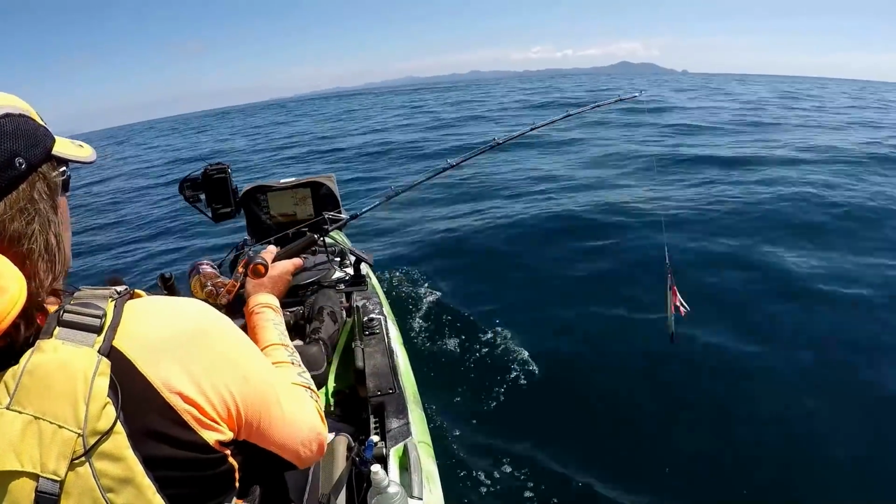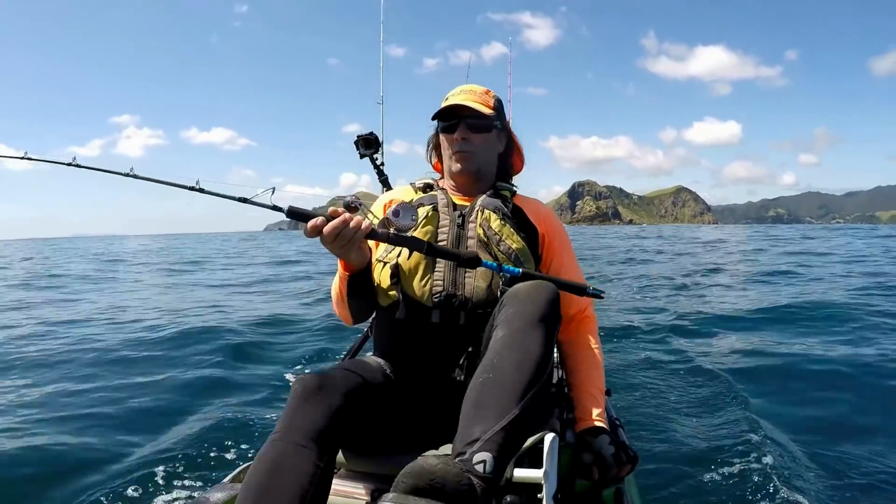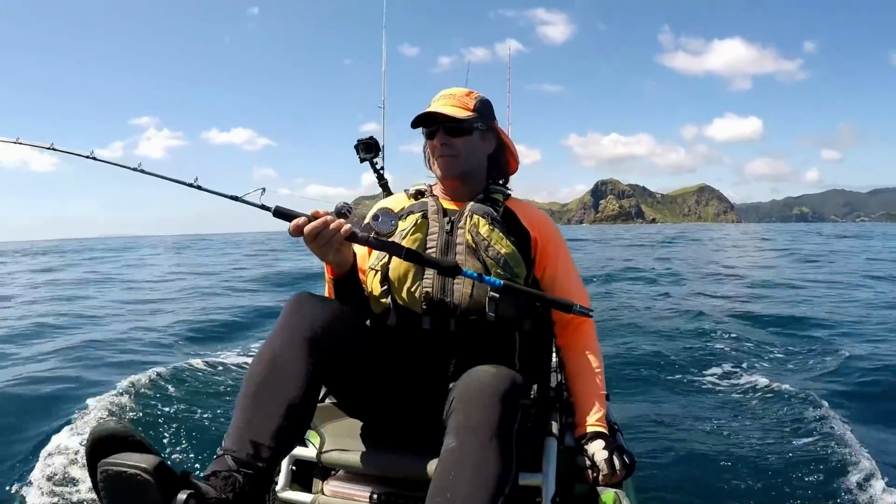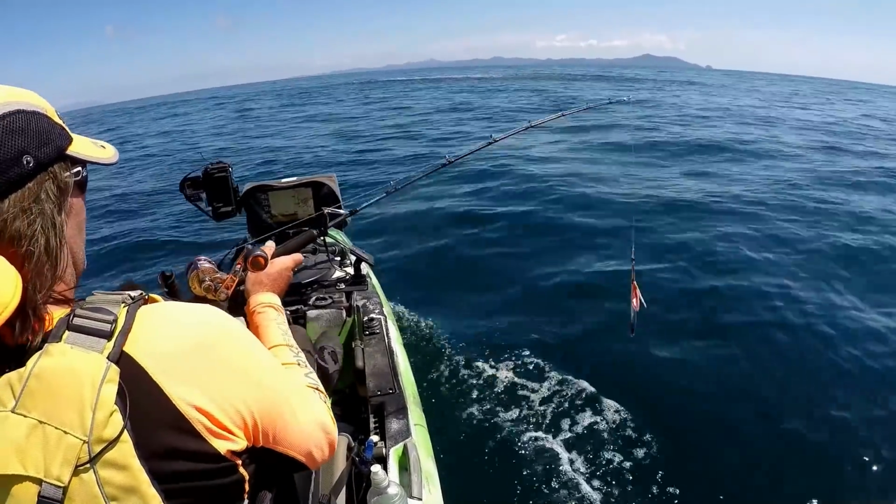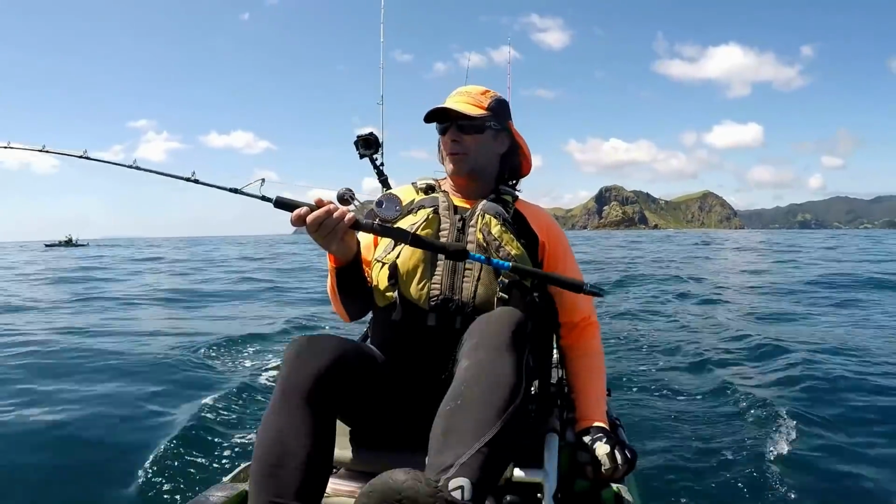Well, kahawai have just erupted on the surface out in front of us, and we're all off chasing after them because there's a good chance that there's kingfish underneath the school of fish there. So it's a good workup of kahawai up on the surface.